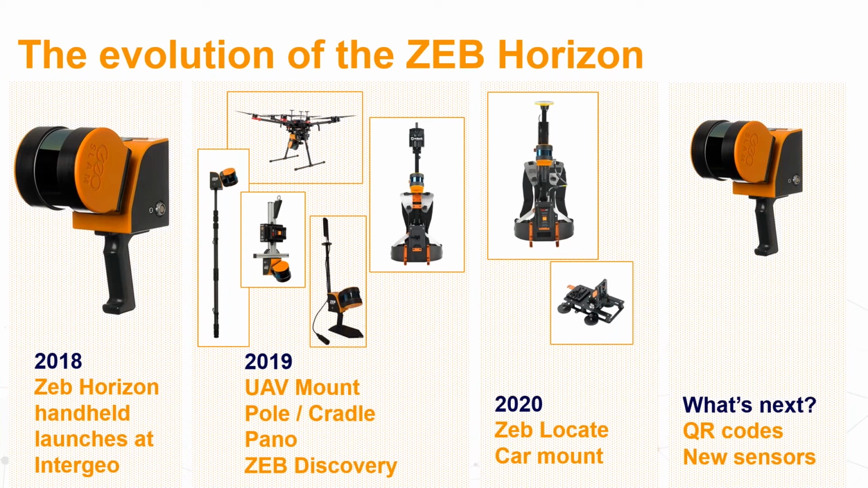The last development in this respect was the ZEB Discovery, which I will come to later on. That's a combination of the ZEB Horizon with the precise NCTech panoramic camera. Last but not least, something I will talk about at the end of this presentation is the development of adding GNSS equipment and also a car mount. What comes next, that's what we see.